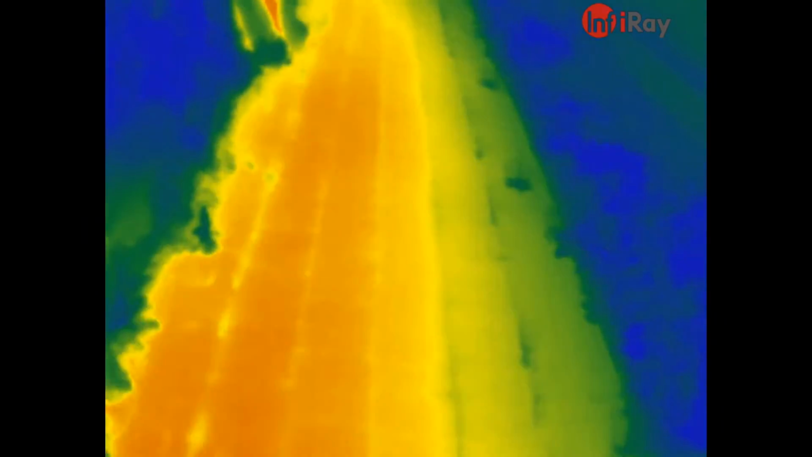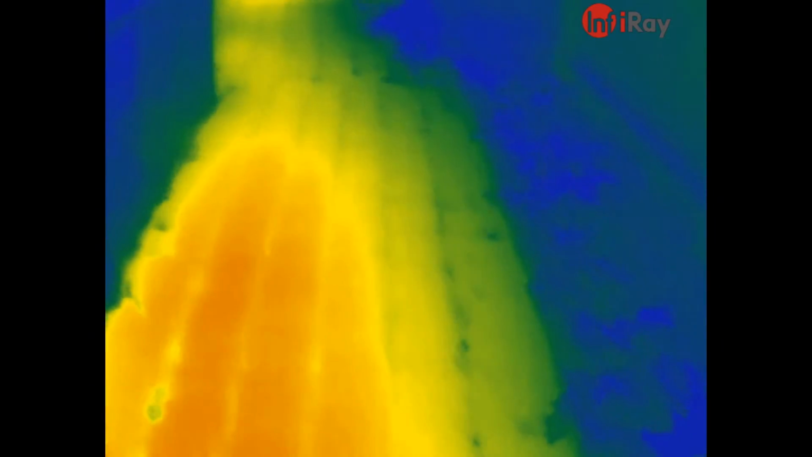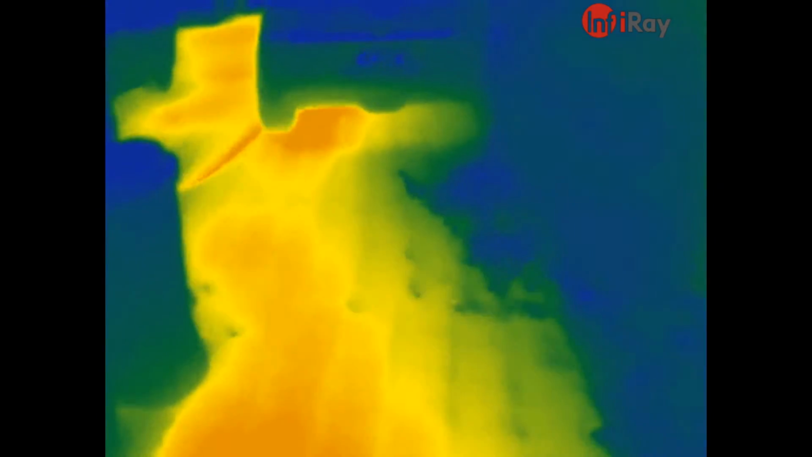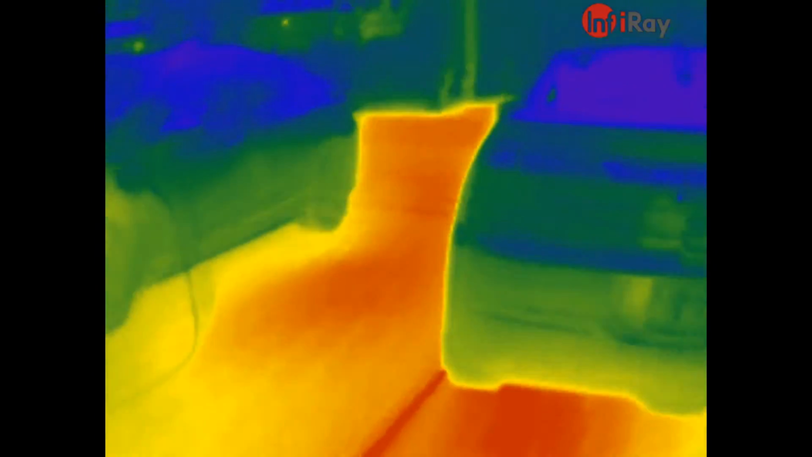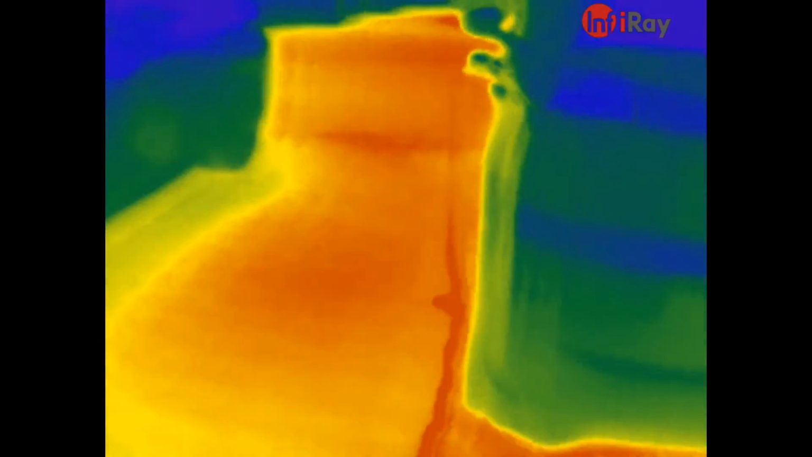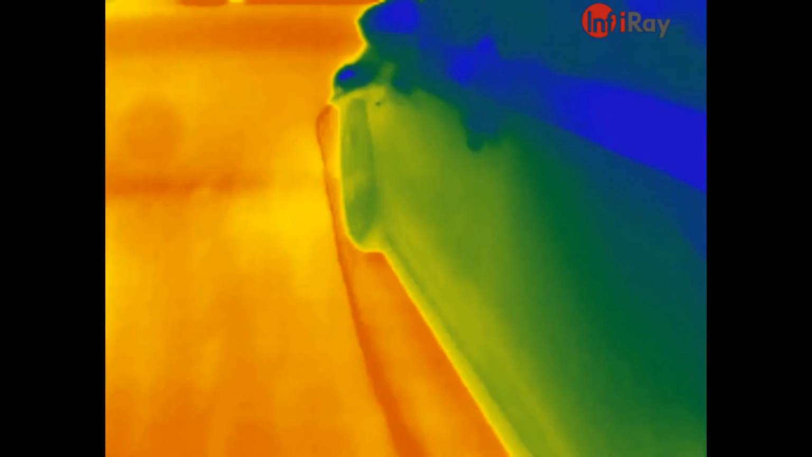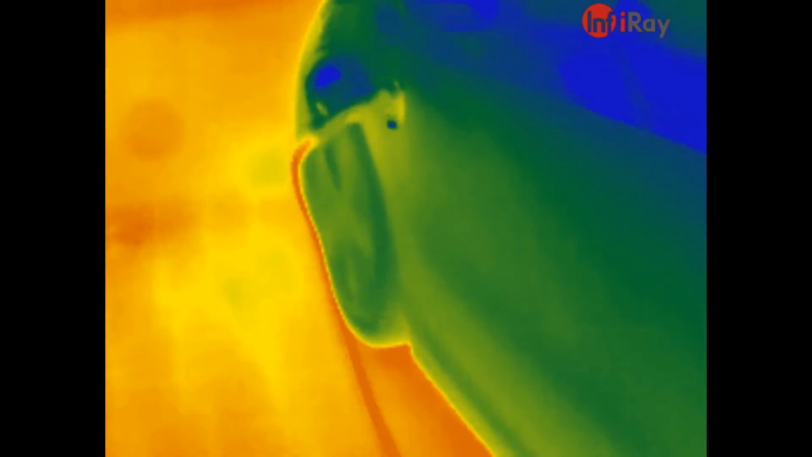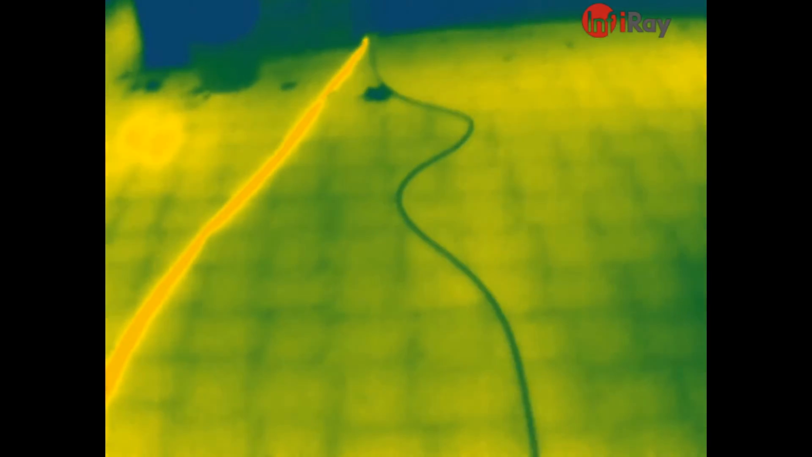Lights will kick on here in a minute when I go to the motion sensor. Okay, the LEDs just came on, but they don't affect what the camera sees. We can see this is hot because the car is charging, so we can actually see the power cord. The power cord is much hotter than the surrounding area. This other one is not charging.